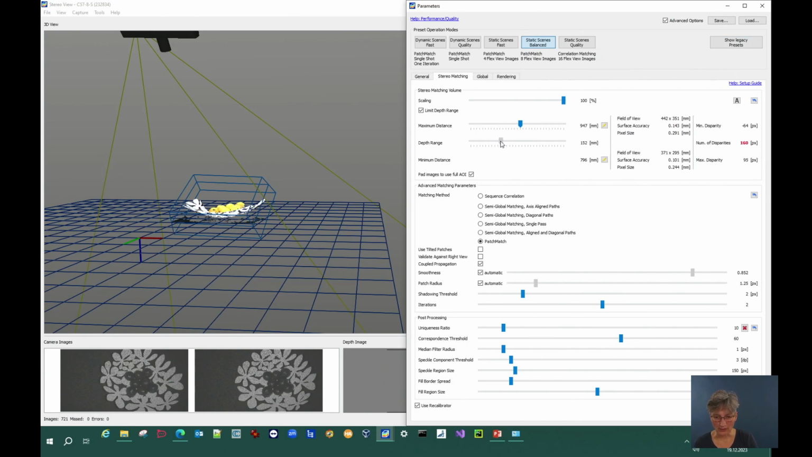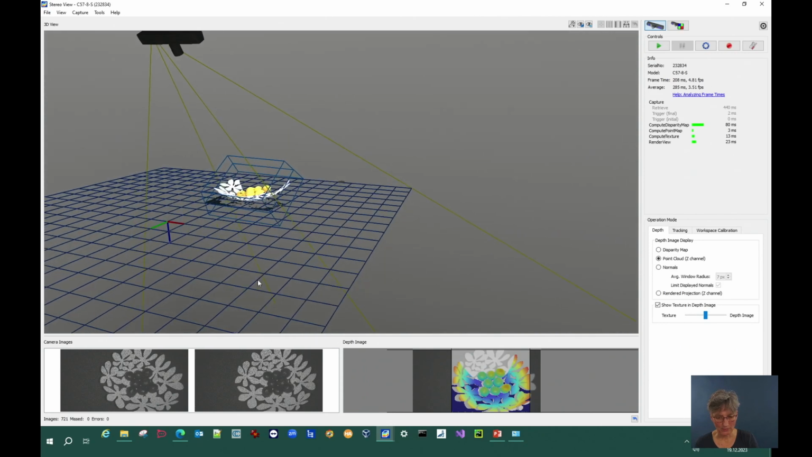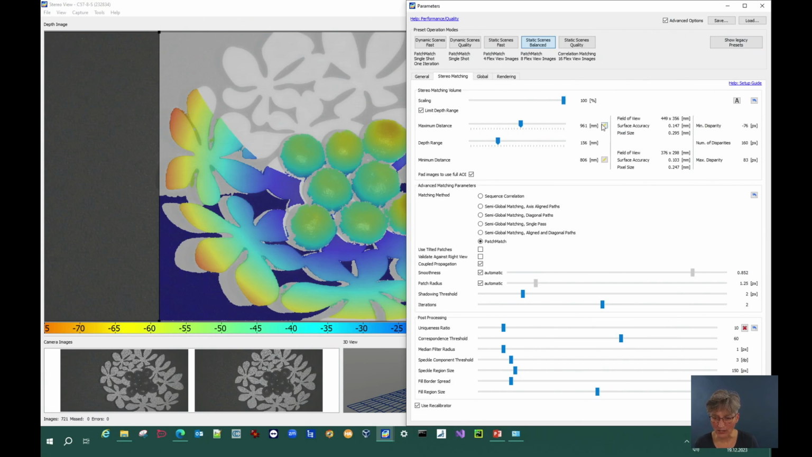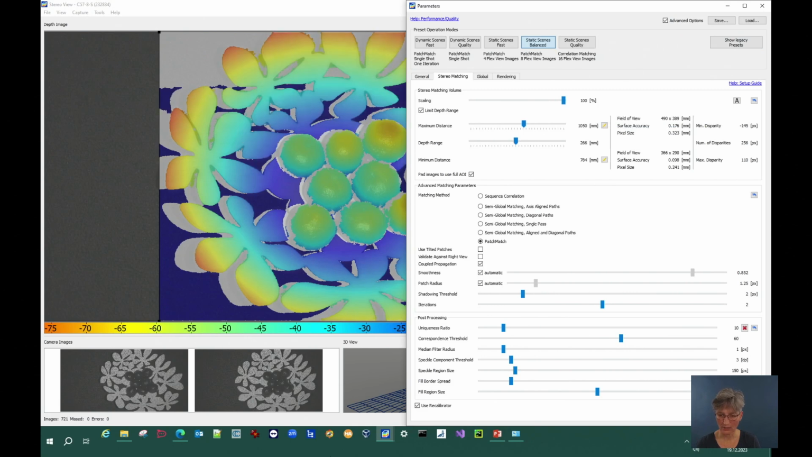So I started with the maximum distance, and here I use this. Then you see here this is farther away from the camera, so it's at the moment not included. I have to choose a larger value, and I can just edit here, for example, this.